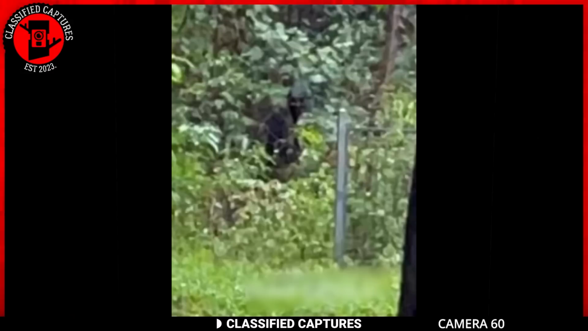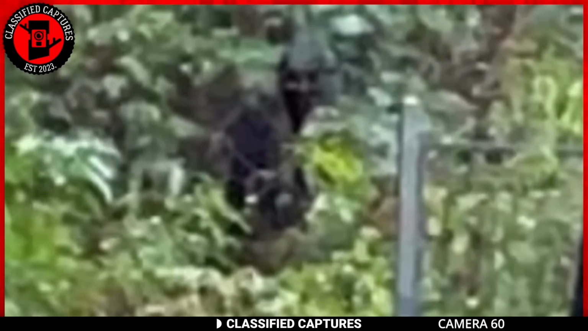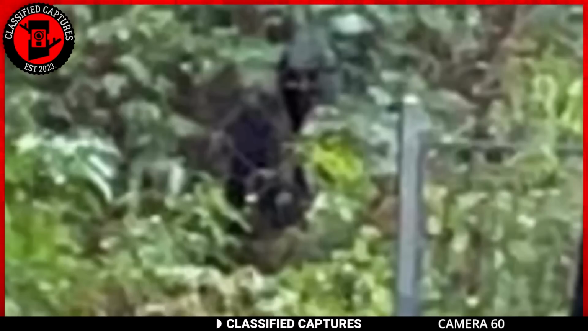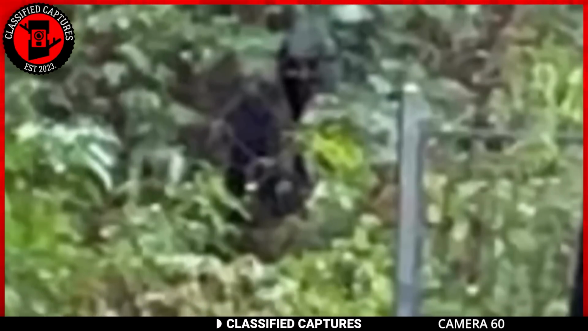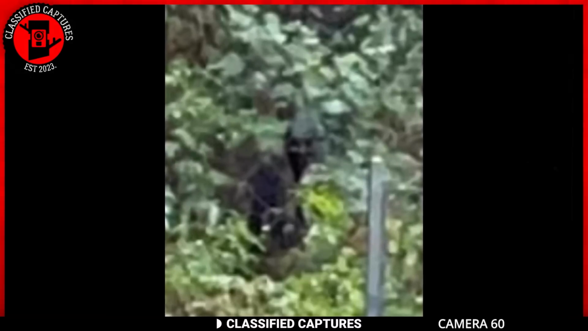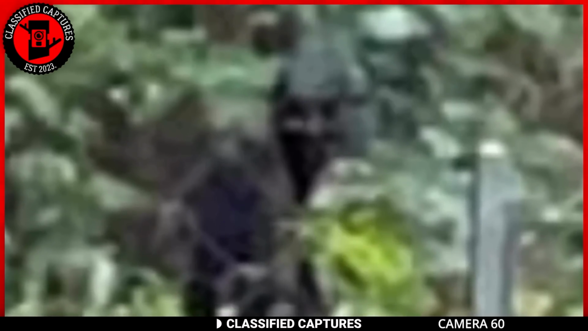Fortunately, he was able to quickly snap a picture before the creature took off. The image is now being examined by experts to determine what the creature could be. While it's uncertain, some have speculated that it could be an Australian yowie, a mythical creature similar to Bigfoot that's said to haunt the Australian wilderness. Others believe it could be a previously unknown species of animal.